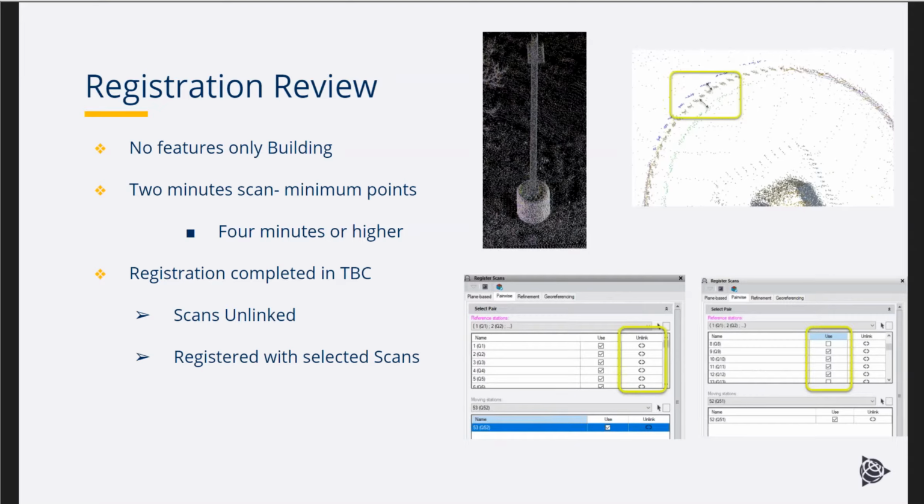So this is a learning experience as well. In TBC, we unregistered all the scans and then redid the registration in Business Center. So the scans were unlinked. In the capture in the lower left, we selected all the stations, 1 through 53, selected unlink, and that unlinked all the scans. Then we proceeded to register the scans again.